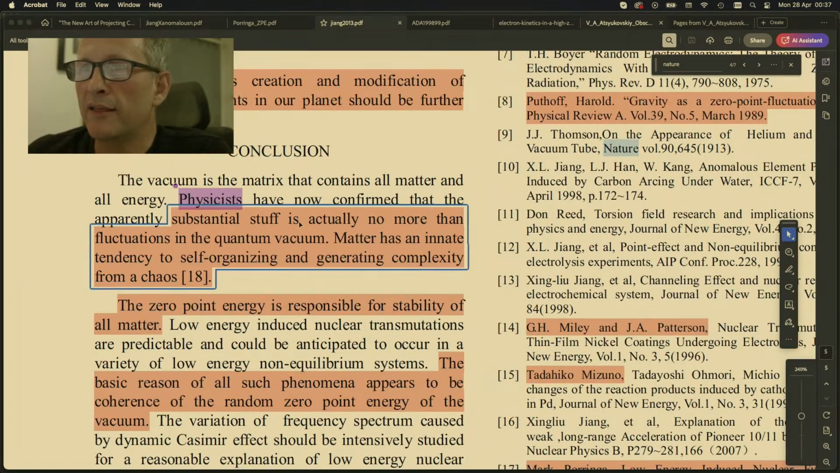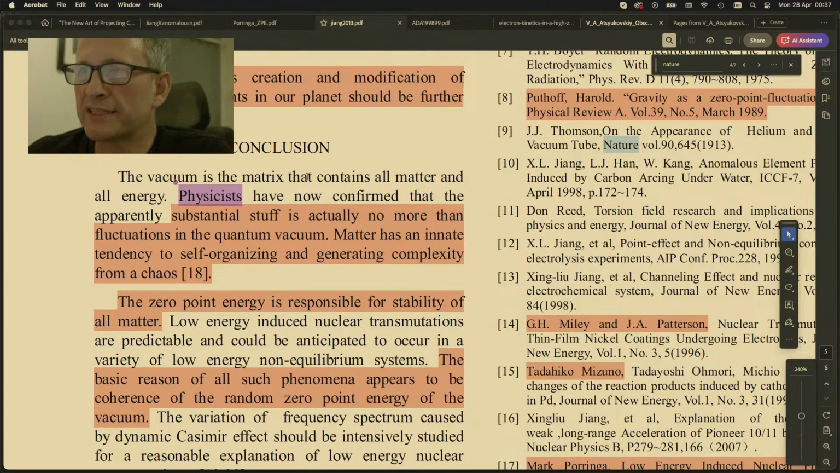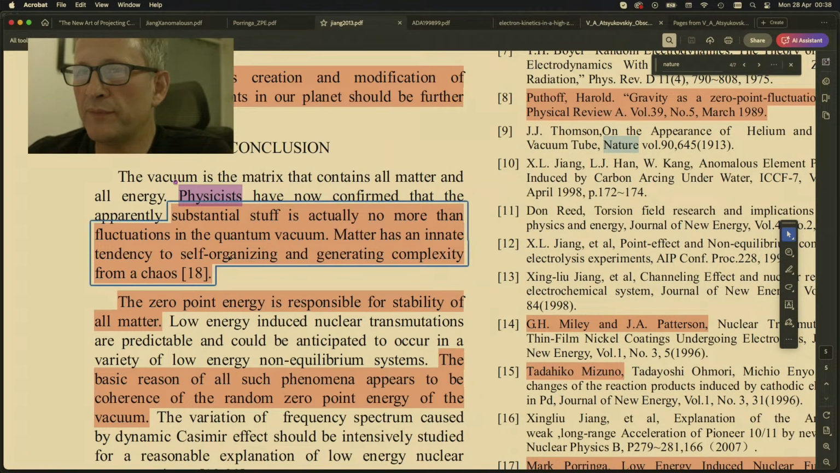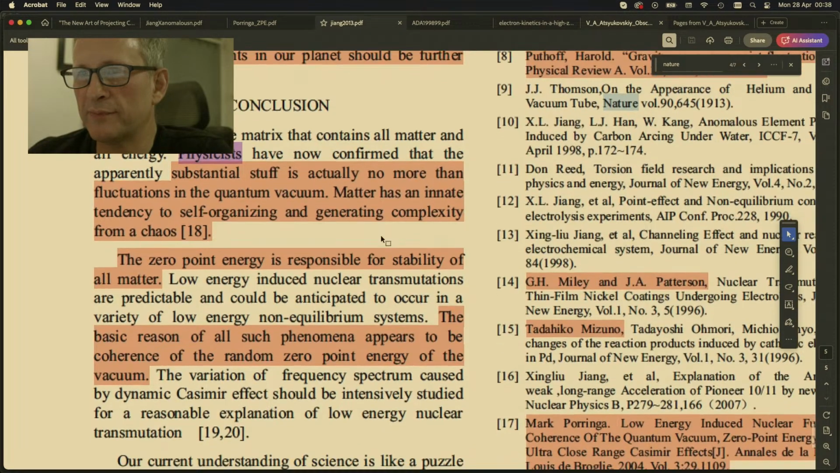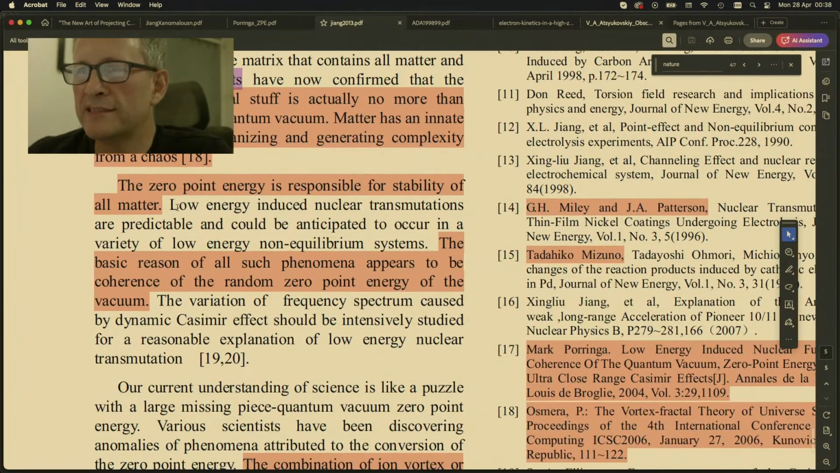Conclusion. The vacuum is the matrix that contains all matter and all energy. Physicists have now confirmed, and he's referring to Pavel Osmera, that the apparently substantial stuff is actually no more than fluctuations in the quantum vacuum. Matter has an innate tendency to self-organize and generate complexity from chaos. The zero-point energy is responsible for stability of all matter.